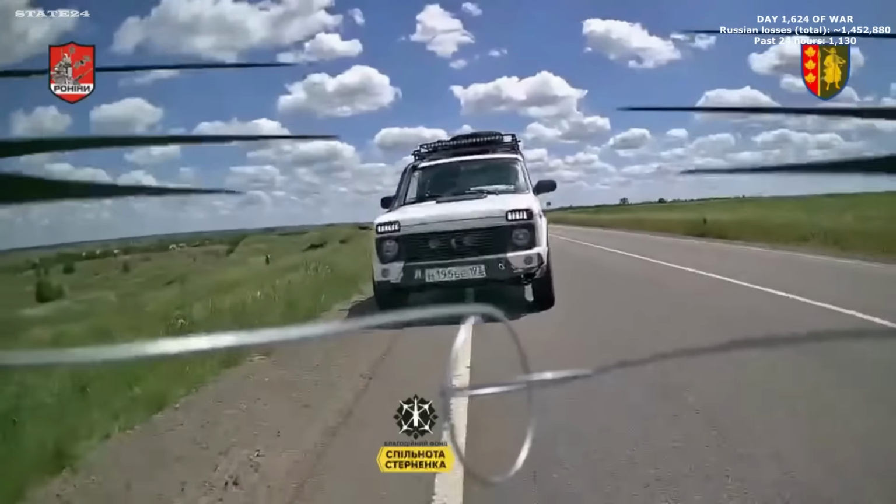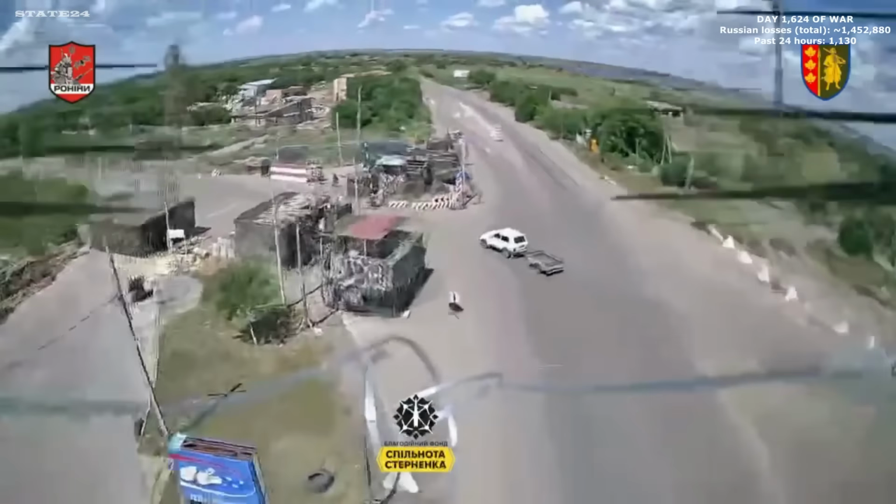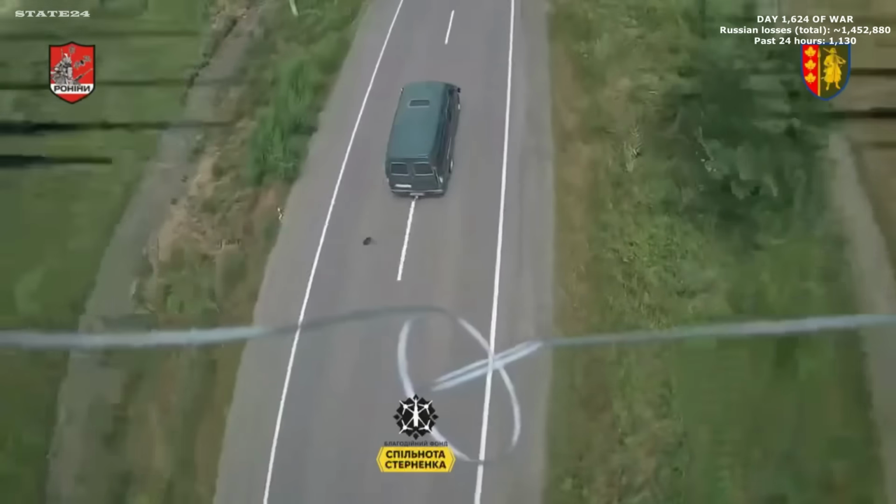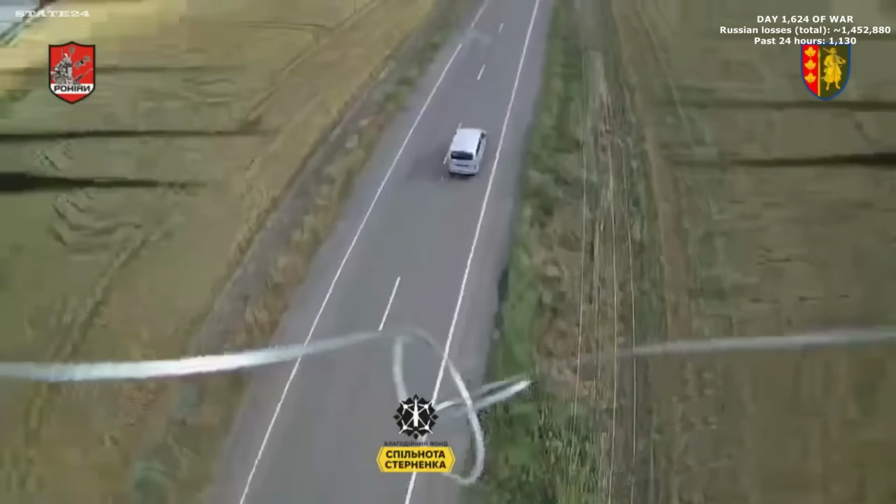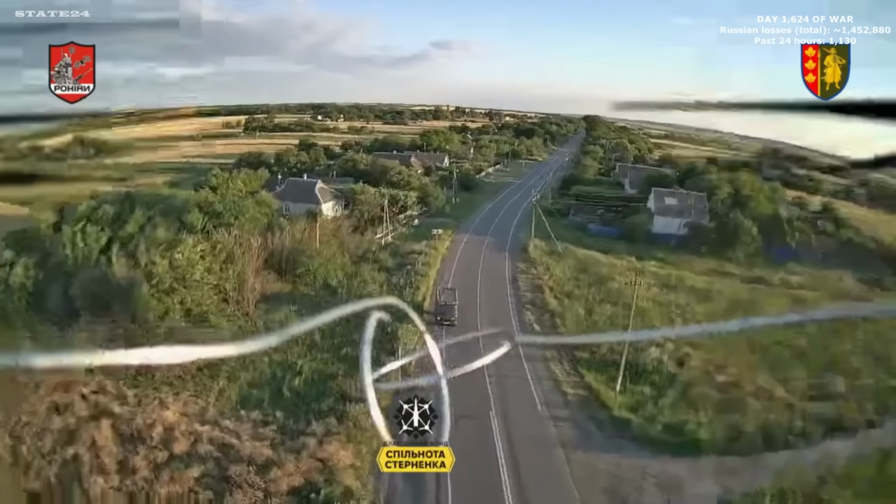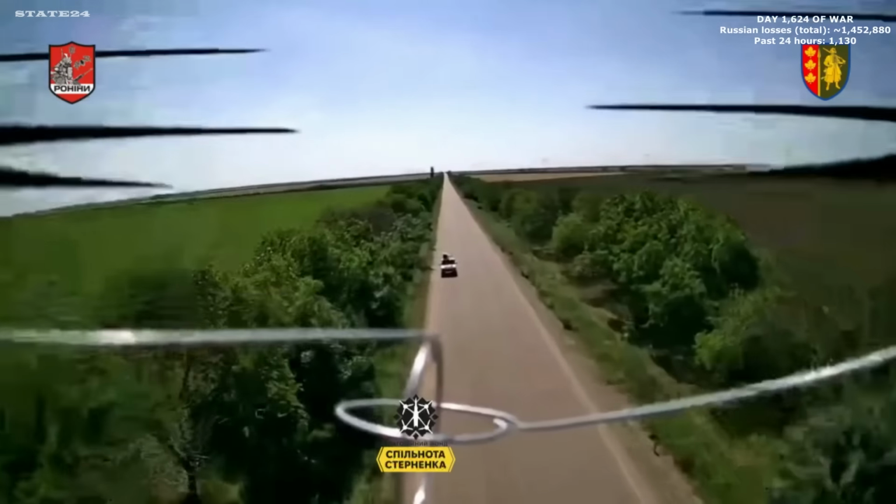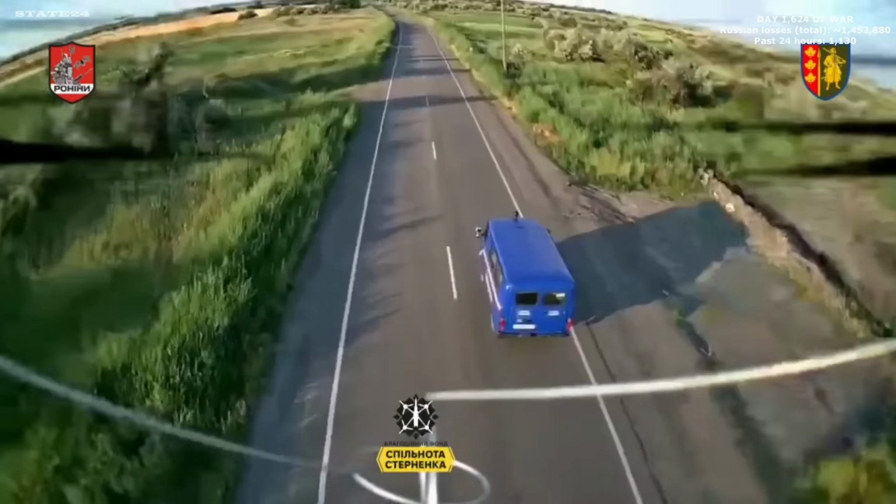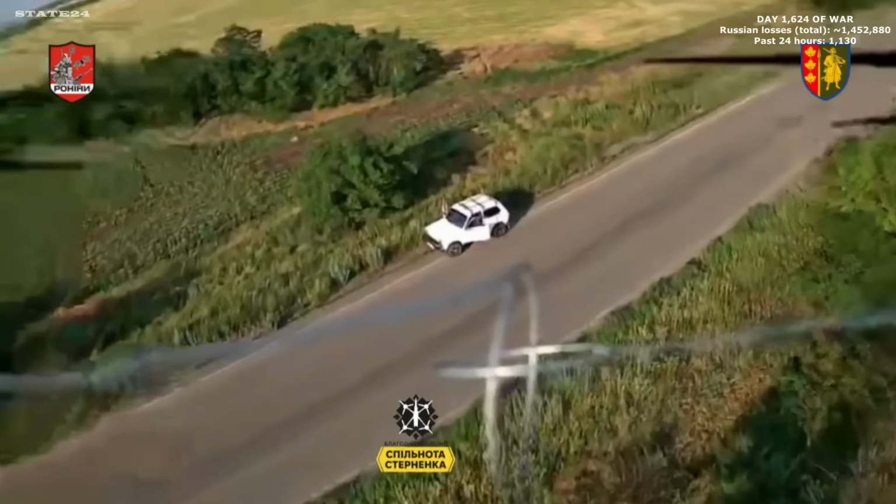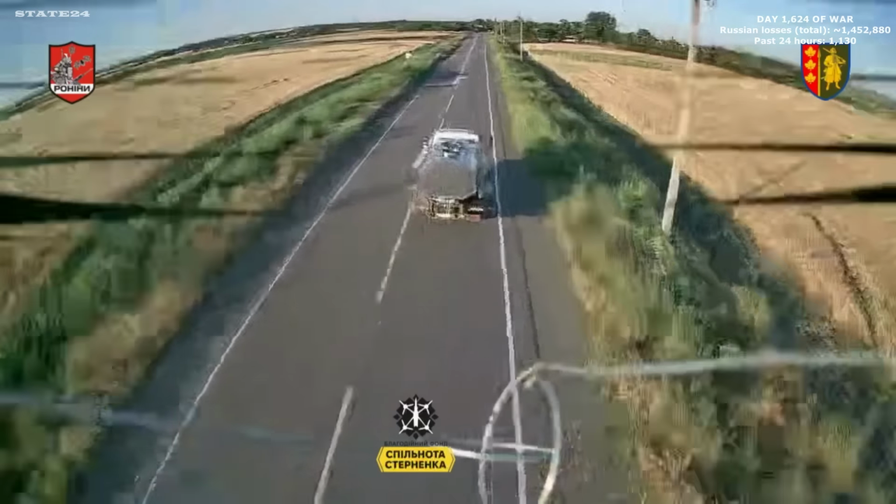Zaporizhzhia direction. Supply routes that Russian forces depend on to keep their positions functional. Ronin battalion operators working through them daily, finding vehicles before they complete their deliveries. Ammunition that doesn't arrive, fuel that doesn't reach the vehicles, equipment that stops where it gets intercepted. Each strike doesn't just take out a vehicle. It removes what that vehicle was carrying from the equation. Step by step, the capacity to sustain operations in this sector keeps eroding.